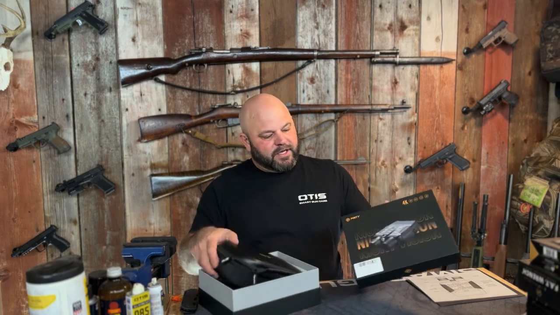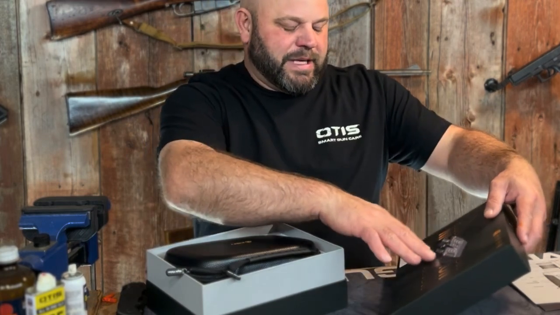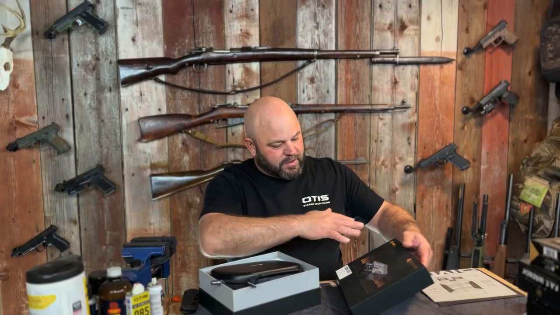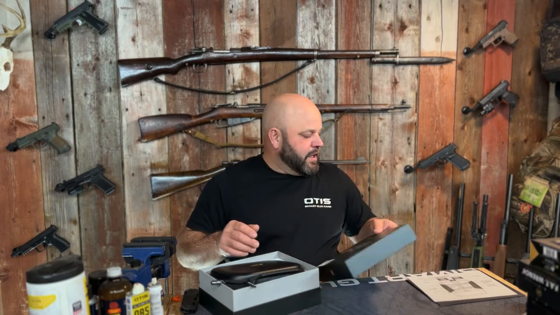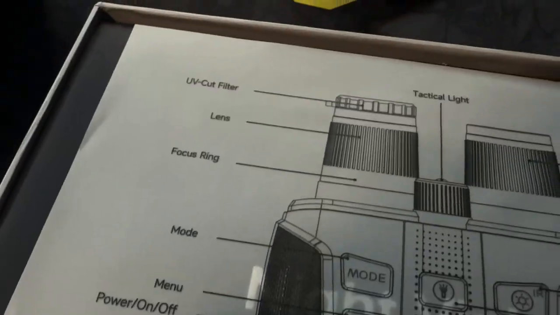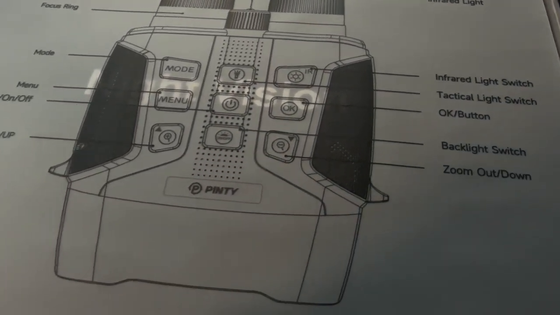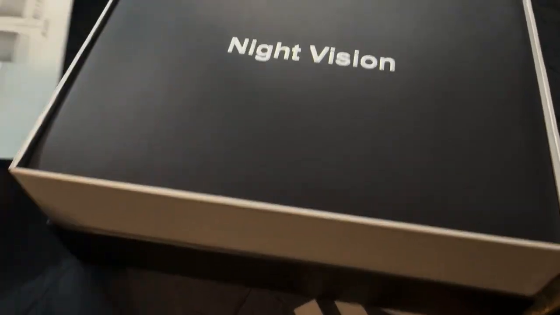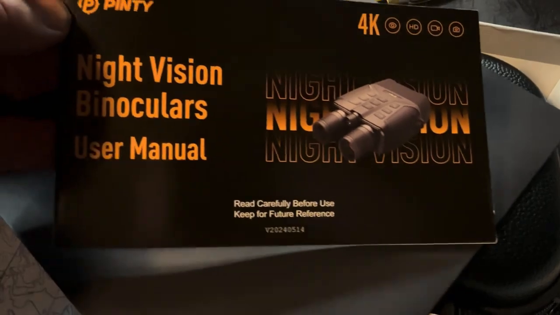They've got the high gloss 3D look to the image of the product on the top. It calls out what it is: night vision 4K, HD video and photos. As soon as you open it up, it has a call out sheet that shows each of the features right on top, and I find that really interesting, and I might borrow that for one of the brands I work for. It's a pretty cool little sheet. It shows every component highlighted with arrows just inside of the packaging.